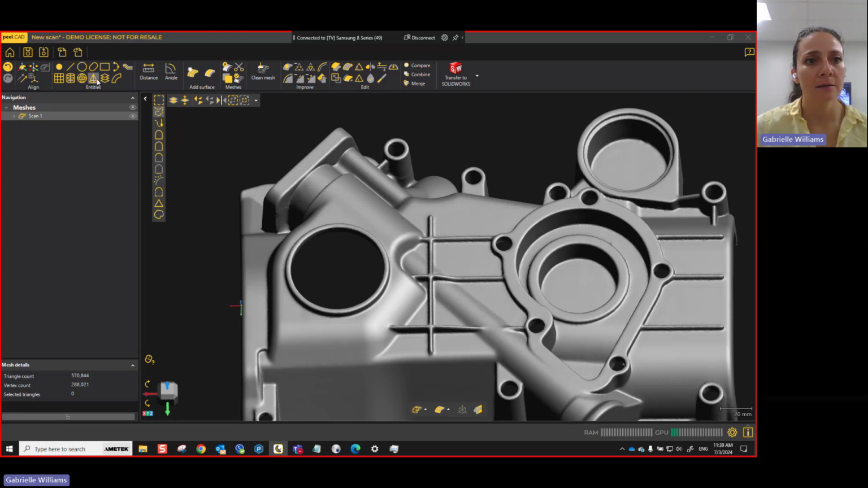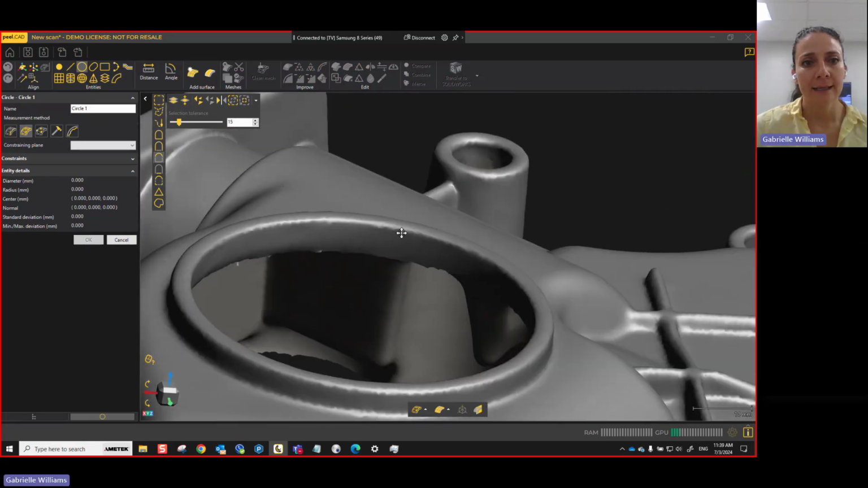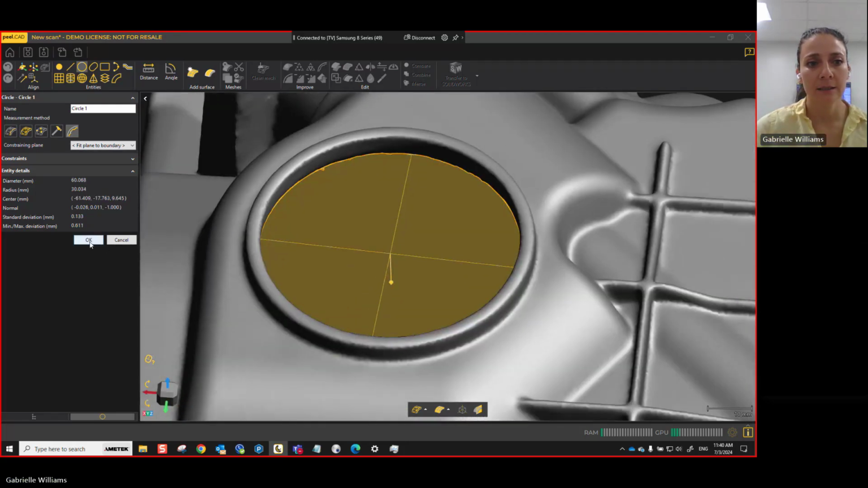So maybe I want to put it in the center of the circle here. So I might say, let's create a circle right there on this edge. And I have different methods of creating a circle. So I can choose edges, mesh, vertex selection. So that's literally just clicking on the points of the mesh, of the vertices. Constructed, if there's other features that I want to use, maybe I want to do an intersection of a cone and a plane to make the circle. But in this case, we're going to use boundary, and that's going to allow me to pick any edge. And I'll choose this one here, and that will create a circle right there. And I'll say OK.